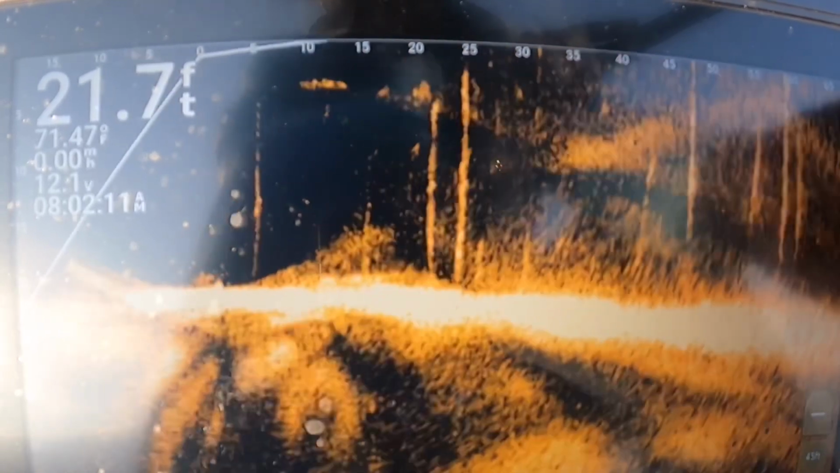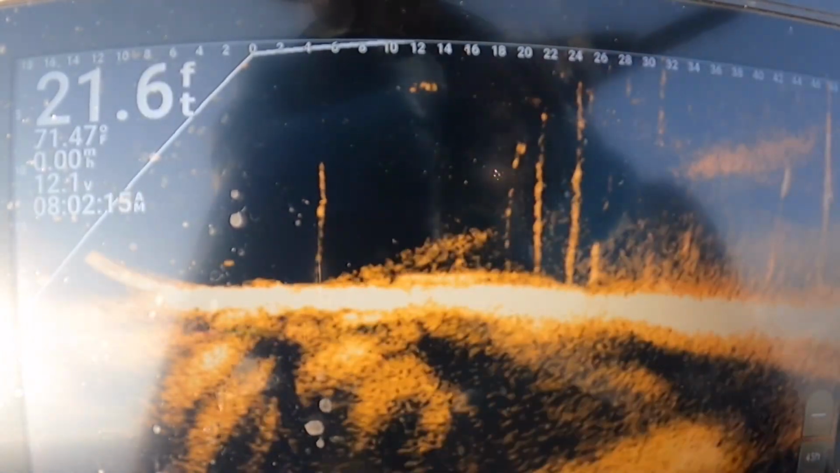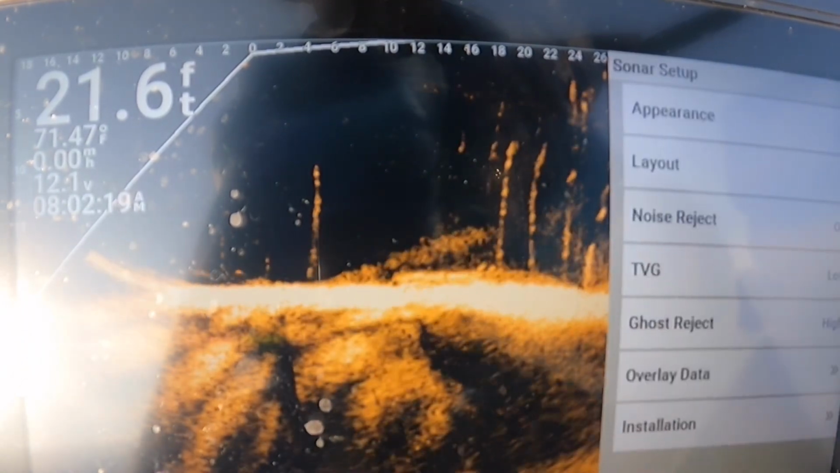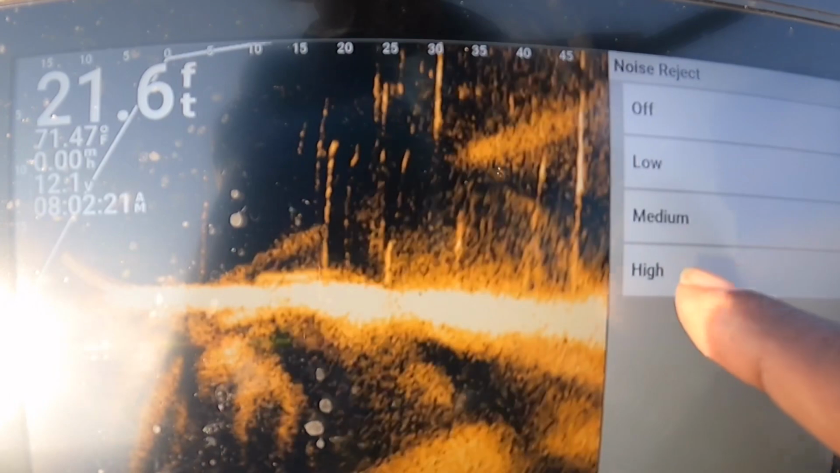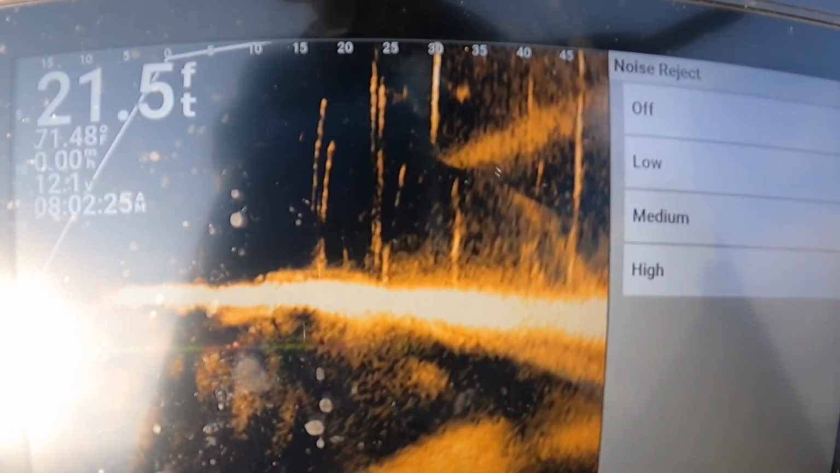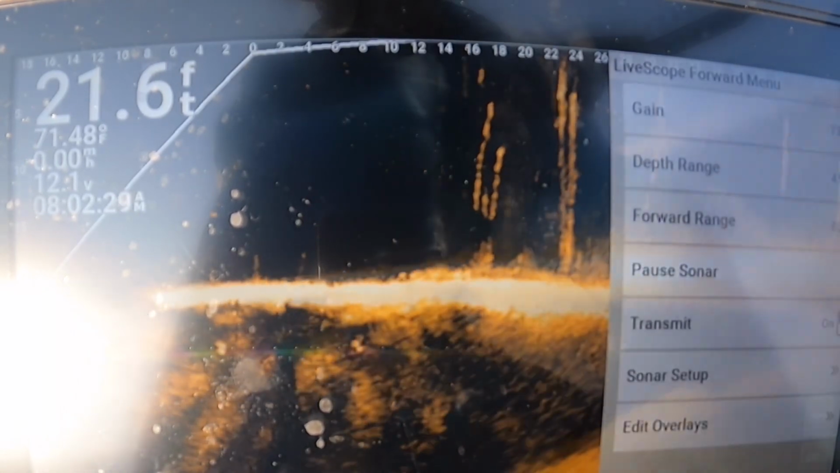Even when you zoom in, with that noise reject off, it's going to give you a lot of different stuff. So noise reject, I like to keep mine on. I think I keep it on medium. Nope, I got it on high. I'm keeping my noise reject on high. So that's how I kind of keep a clear screen that works for me.